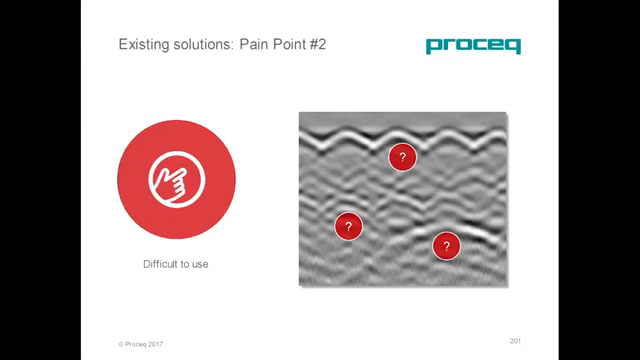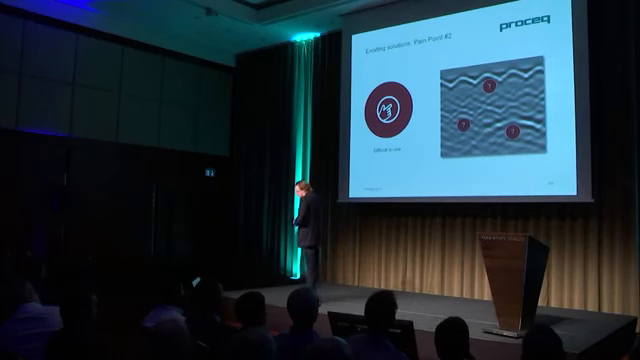For your information, the wave on top, that's a rebar, and the wave on the bottom right, that's a duct, and the points there on the left, that's actually nothing, that's just noise. So current solutions are so difficult and complicated to use. So that's pain point number 2.